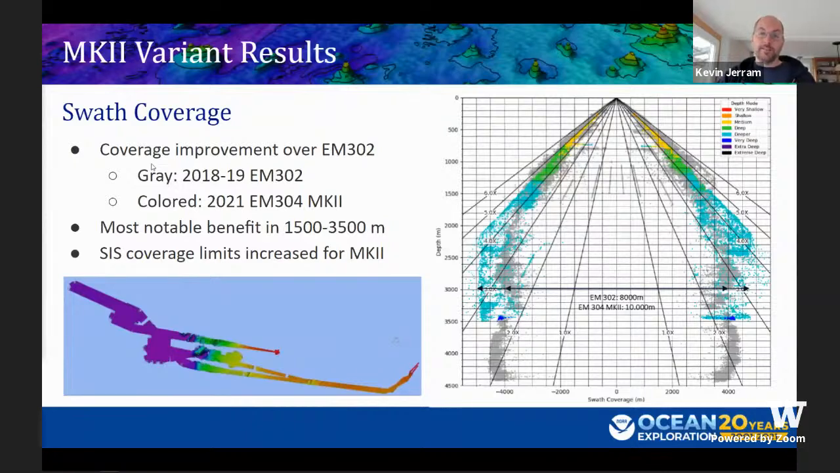Swath coverage testing. This is a big point of interest for people considering the 304 Mark II upgrade. We have historic coverage data, so we were able to do an apples to apples comparison between the 302 in gray and the 304 Mark II colored by depth mode here. We've been getting a lot of questions from ships considering 12 and 30 kilohertz systems and considering the 304 Mark II as an option in deeper water. So there are some benefits here. The benefits seem to be mostly between 1,500 and 3,500 meters depth.